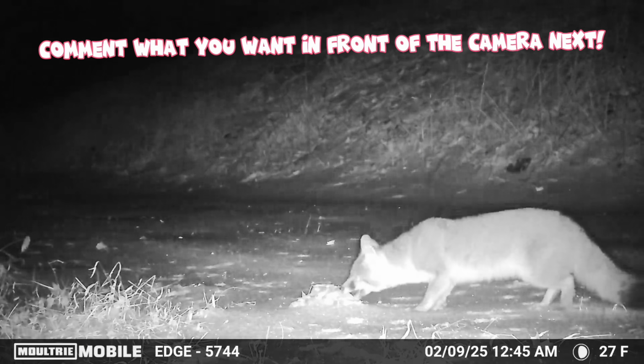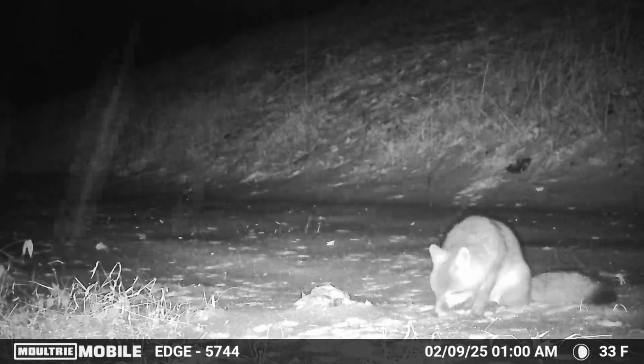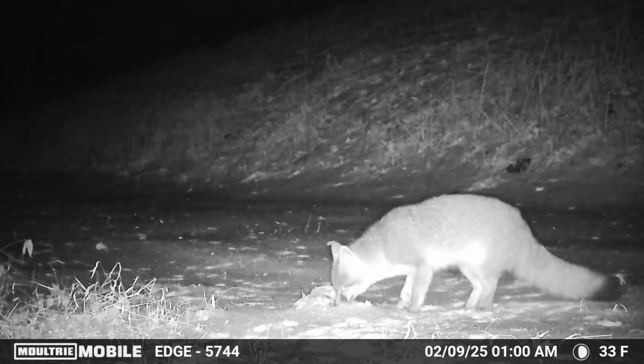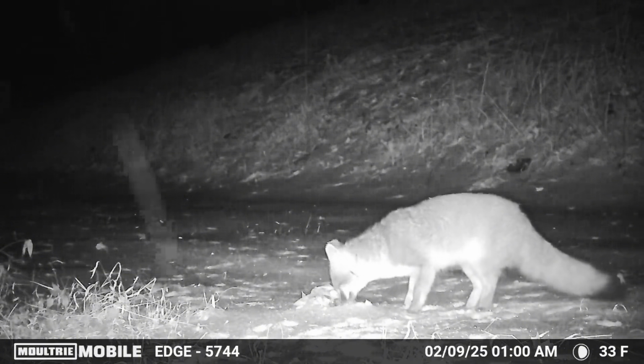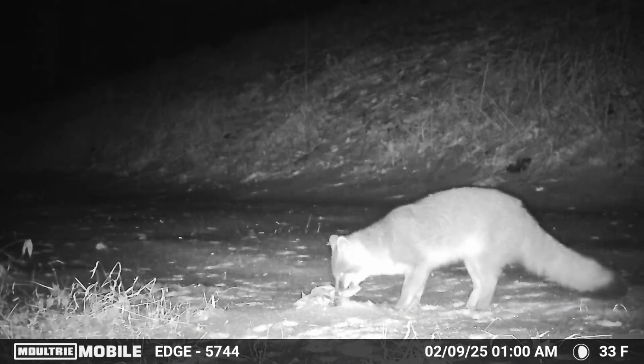So as you can tell, once they got comfortable eating the shrimp and they knew there was no danger in the area, they just kept coming back and back and back, and they seem to really enjoy the shrimp. We don't have just foxes, quite a few other different animals stop by and check out the shrimp pile as well.